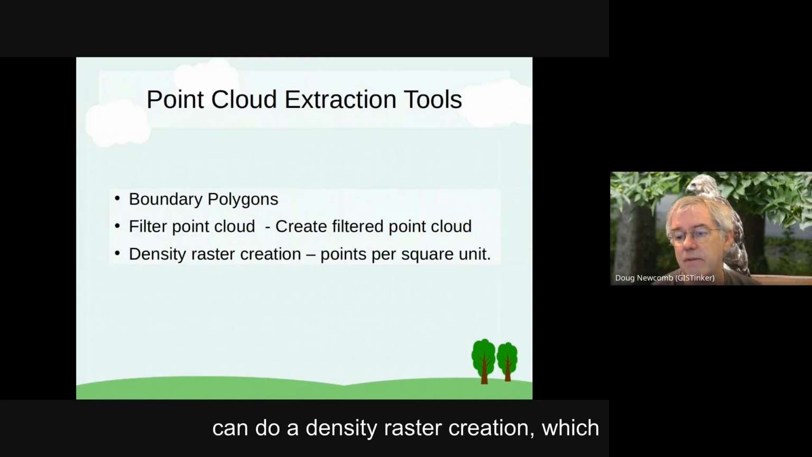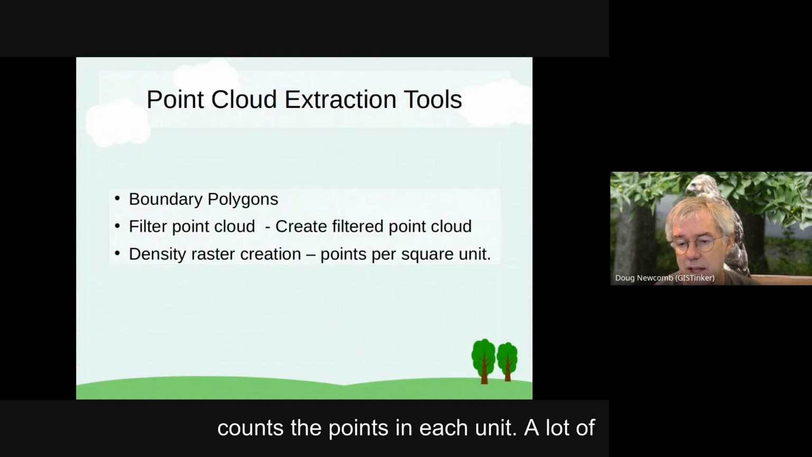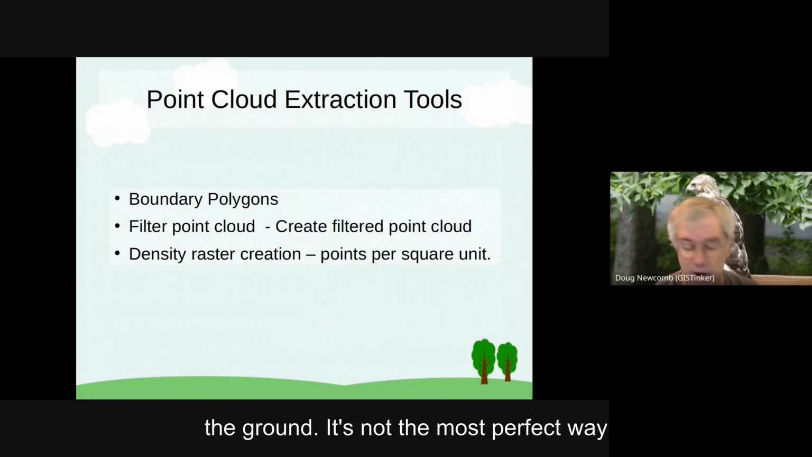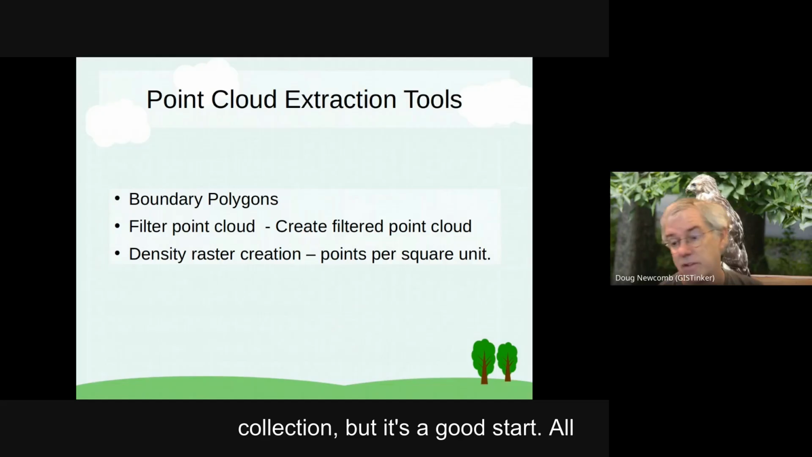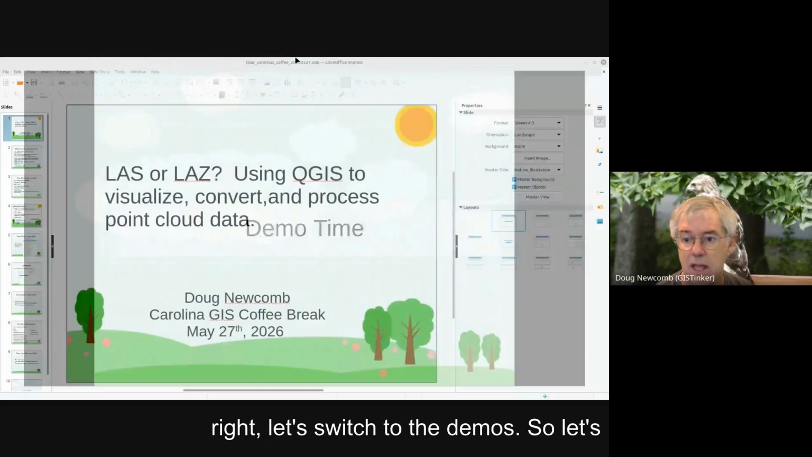Or you can do a density raster creation, which basically is a raster that's generated, counts the points in each unit. A lot of the times doing a ground point count gives you a good idea of how well things get to the ground. It's not the most perfect way of doing quality assessment on LiDAR collection, but it's a good start. All right, let's switch to the demos.